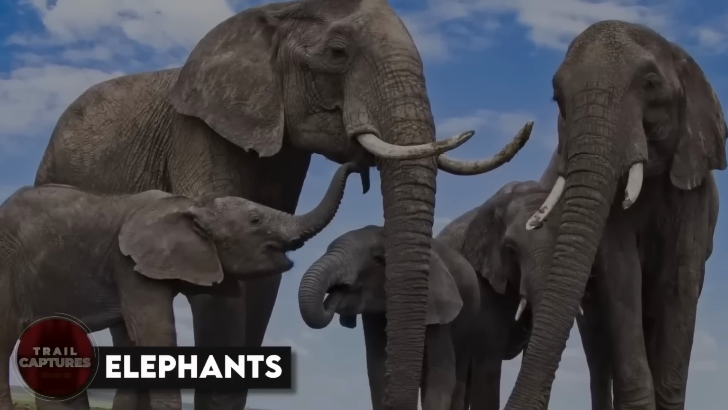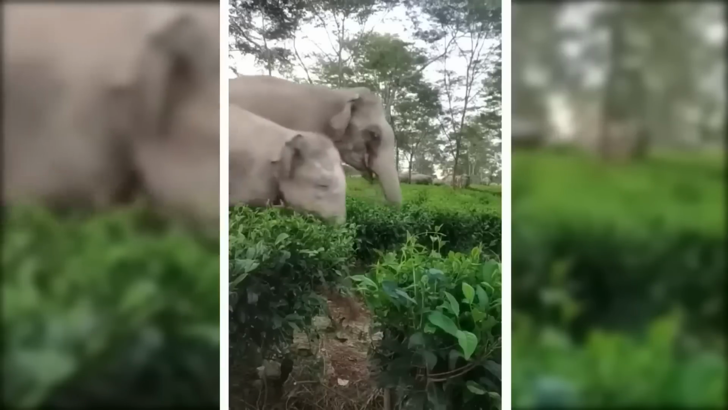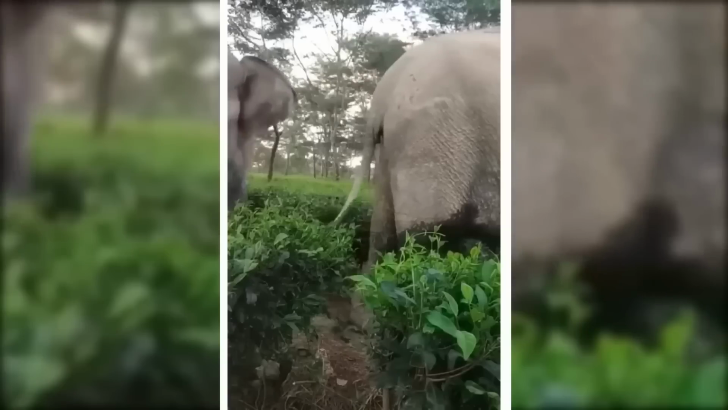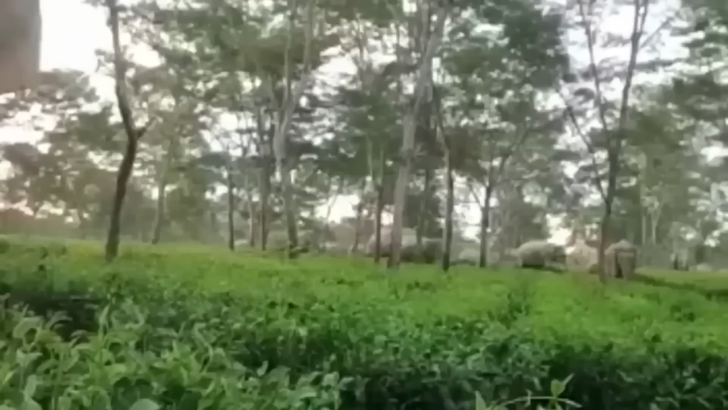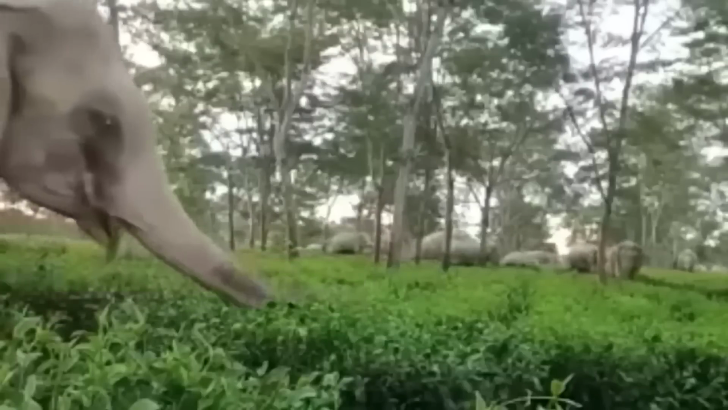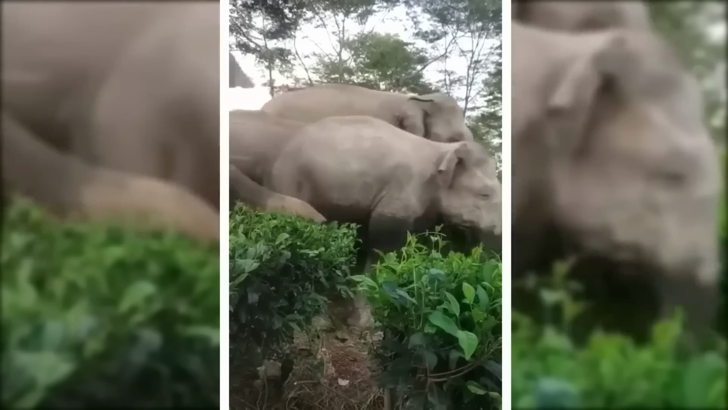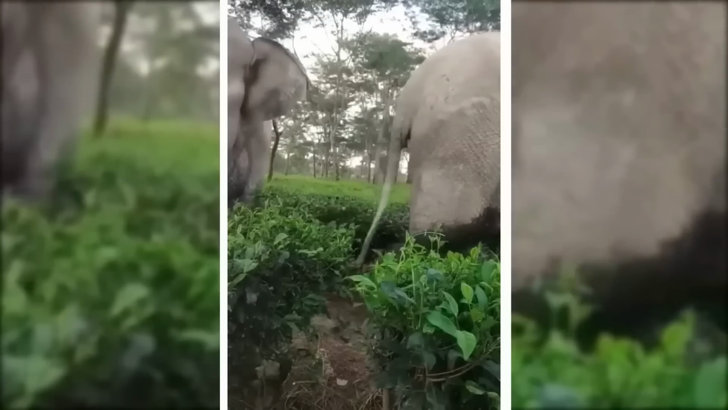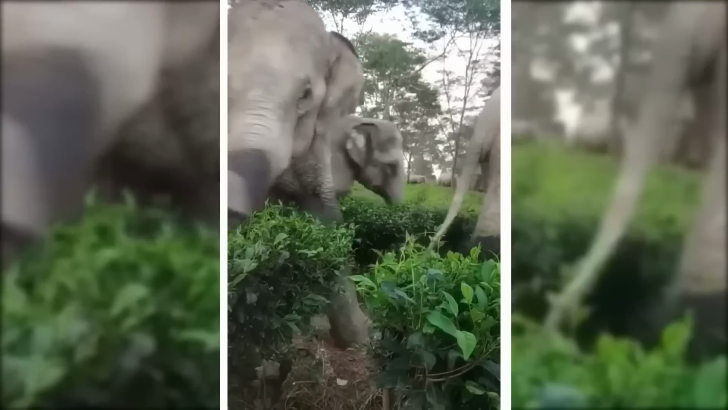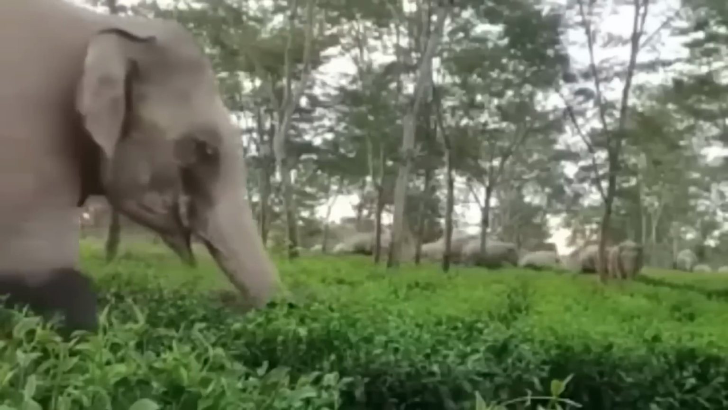Elephants. This incredible trail cam video captured a herd of elephants passing through the jungle. It's such a rare sight to see these majestic animals in their natural habitat, and this footage is truly breathtaking. The elephants appear so mighty as they make their way through the forest, with the females and young ones all together. It's amazing to think that trail cams can capture these kinds of moments in the wild, and this video is a great reminder of the beauty and power of nature.